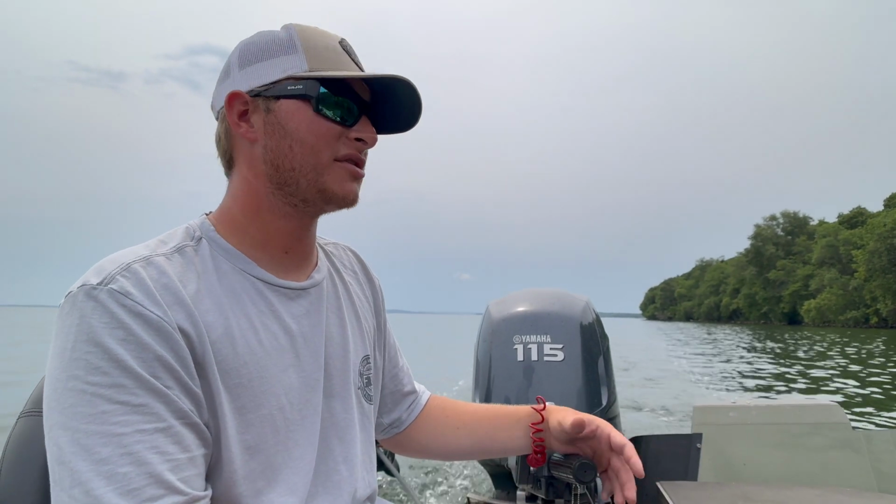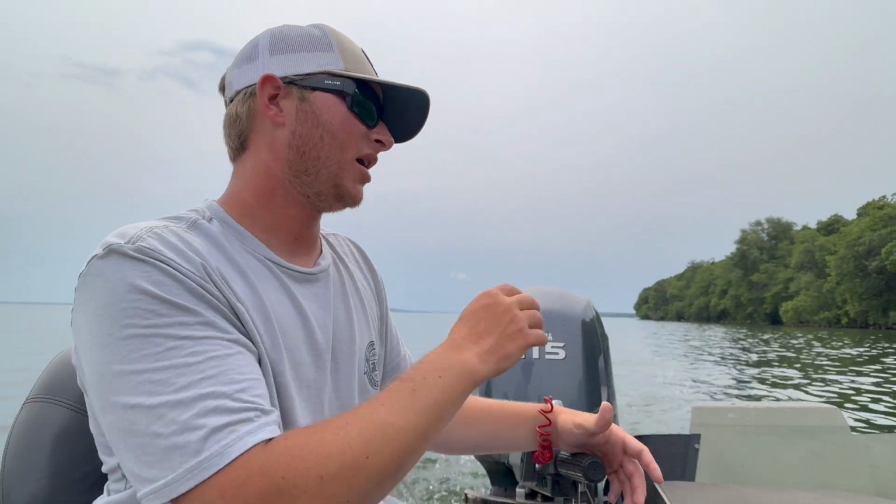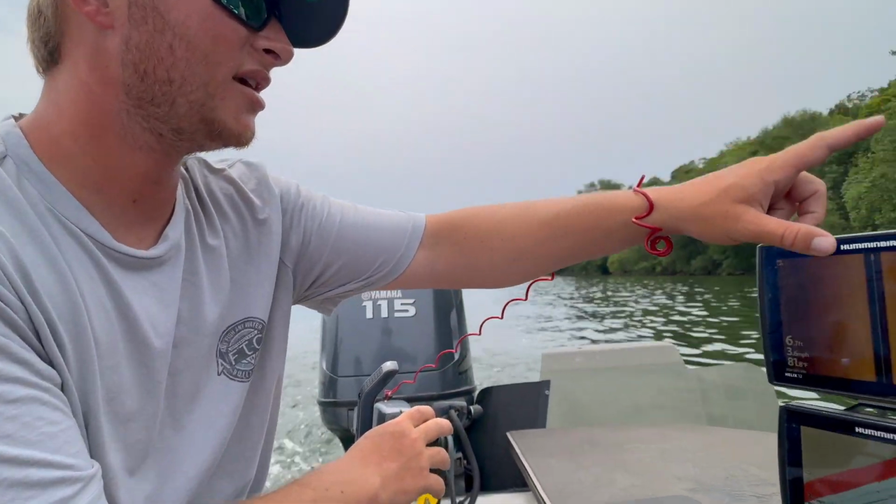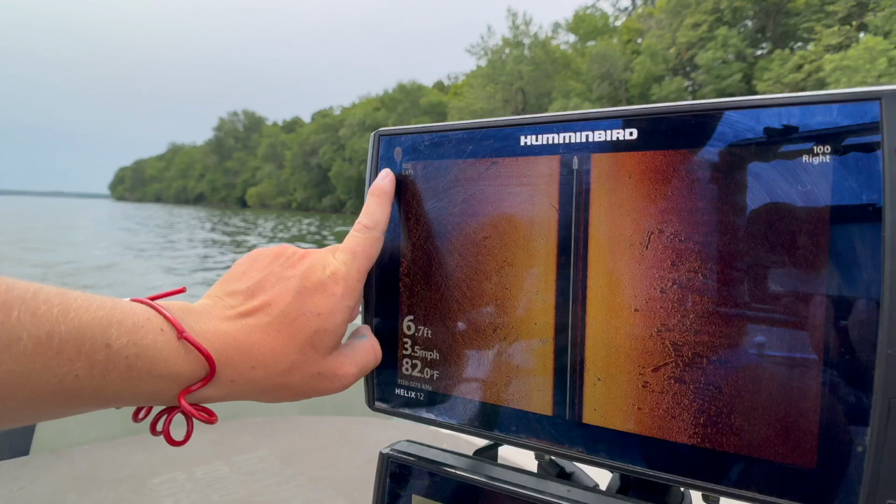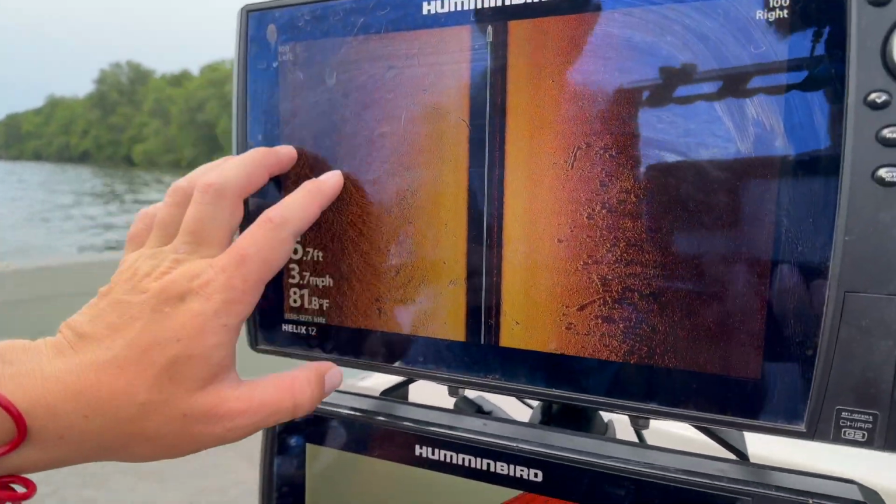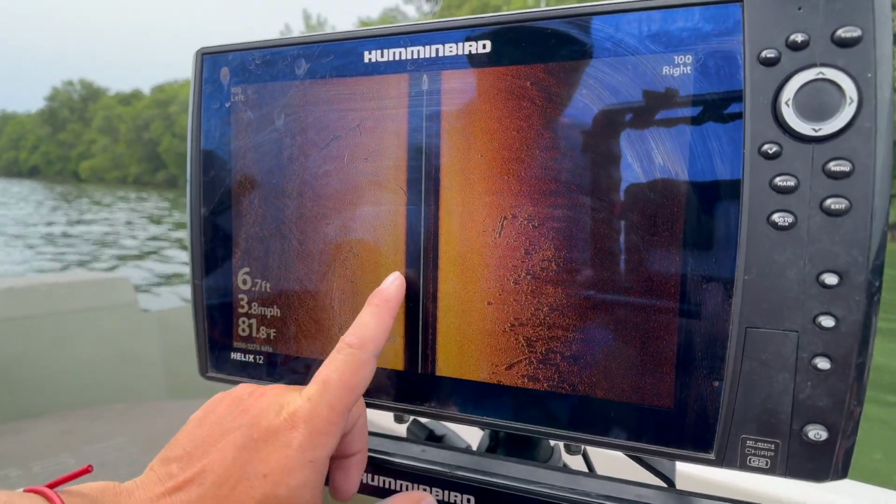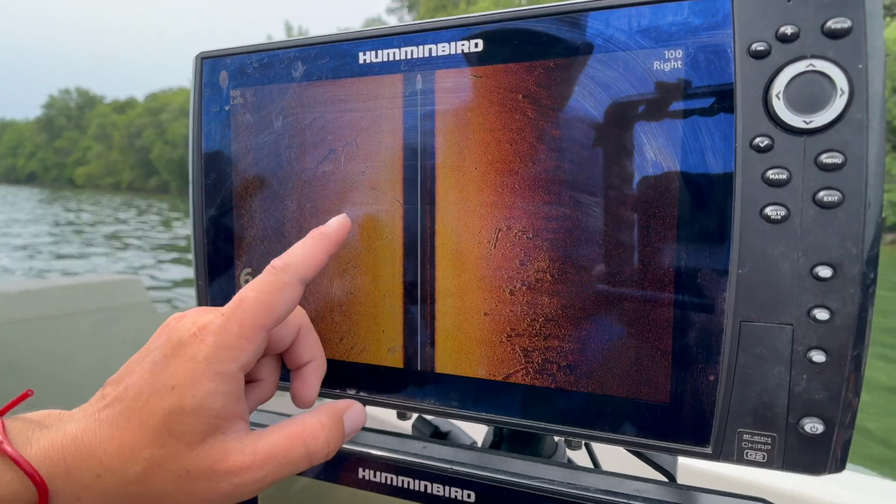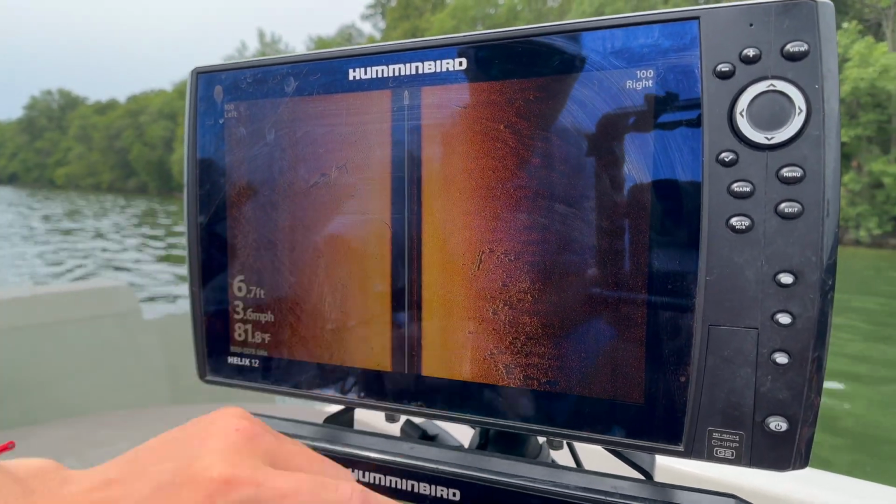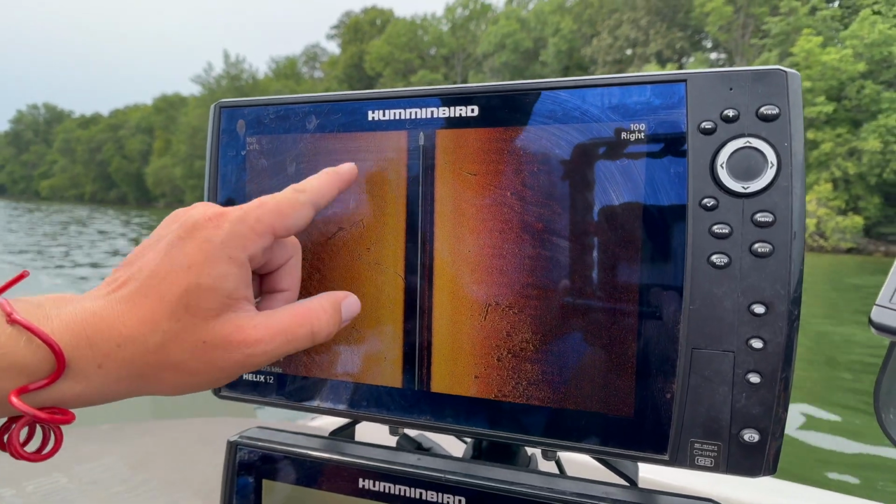But what I'm looking for is transition. So I idle down a shoreline like this. You got a lot of rock. If you look on the side imaging here, you can see this is basically shore. So you've got some decent rock coming into the lake here, 10 feet in, and it kind of transitions. There's a transition line here, and then there's sand. You got some pebbles, whatever, and there's a couple logs in there. If there were fish in here, I would say the fish would be in this sand in this area, or right here on this edge.